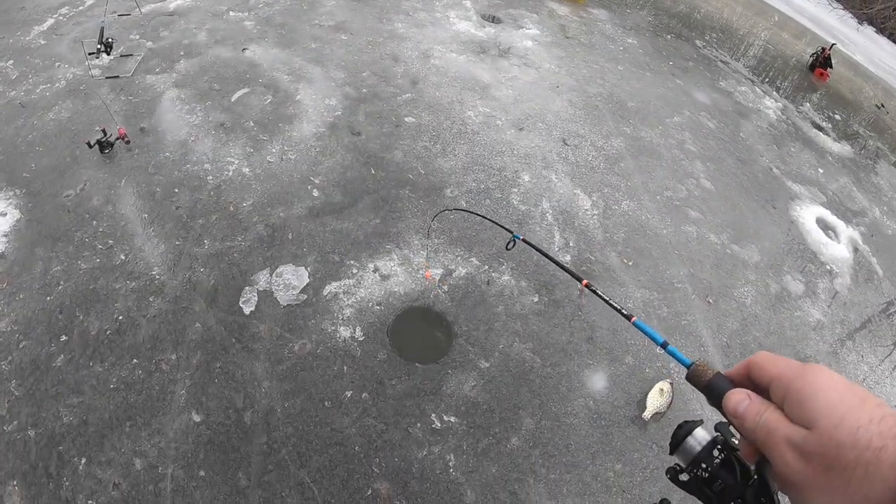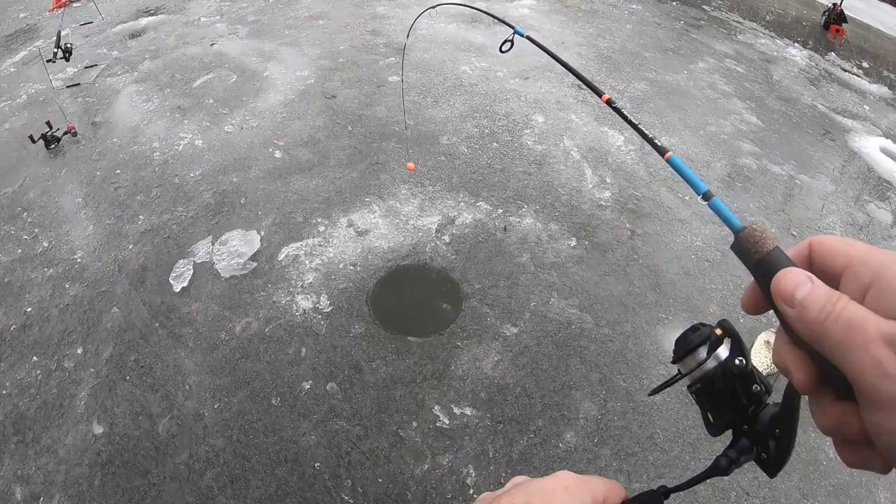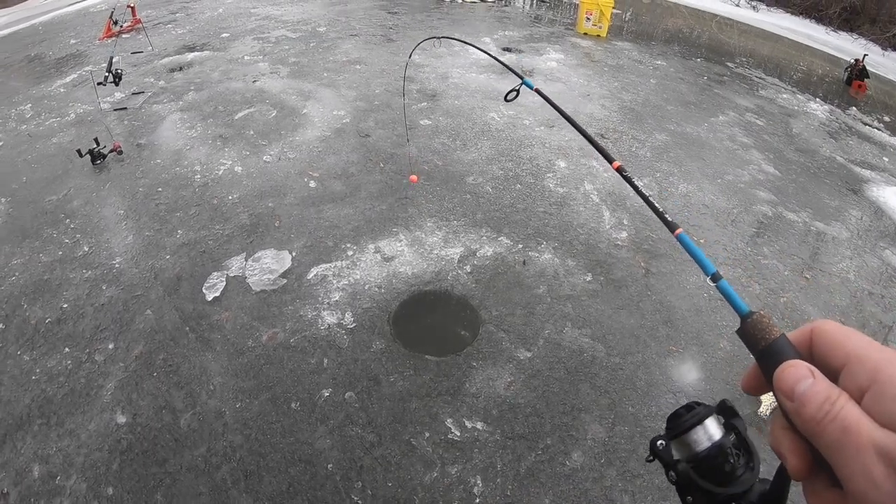Well guys, I almost just lost my snare rod down the hole. The stand fell over, the rod fell on the ice and started sliding. Just put this, oh, it's a big smallie. Big smallie. What is going on YouTube?